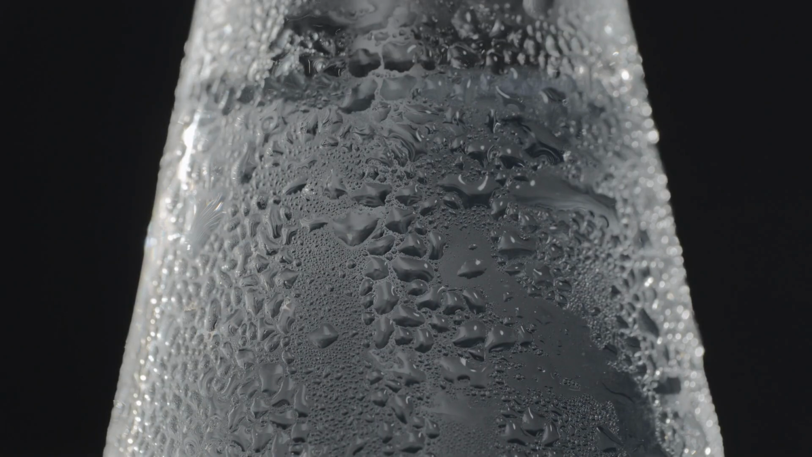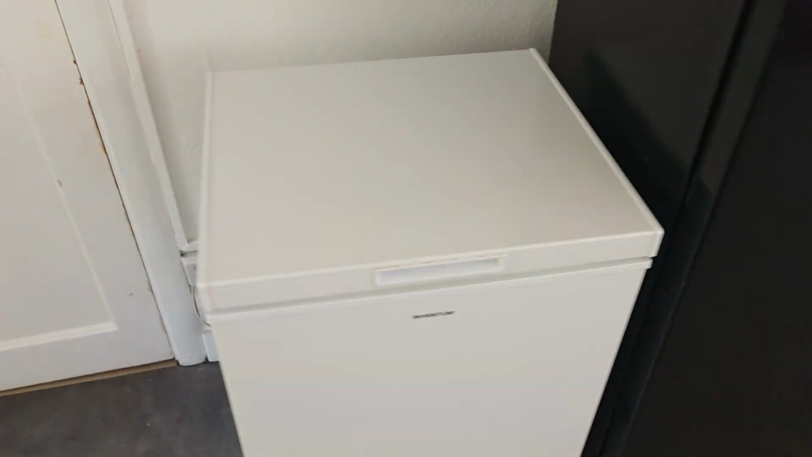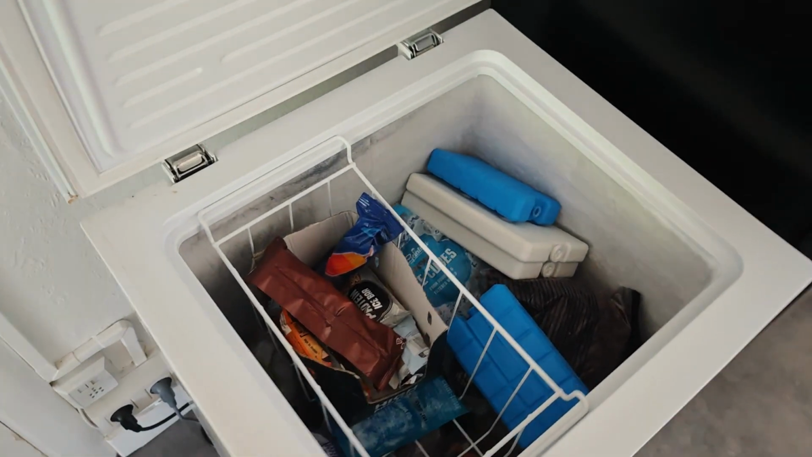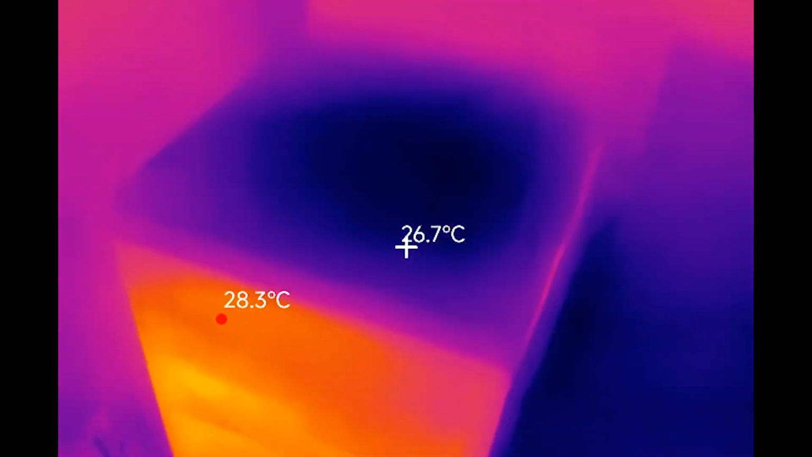The bottles warm up and they produce a surprising amount of condensation. Seriously, so much water appears on the outside of closed bottles. So catch that water with a tray or towels and be extremely careful around the electrical fan. Freezing the bottles also consumes electricity and the freezer releases heat while doing it. But if you freeze them during the cooler night, that heat is much less annoying than during the hottest part of the afternoon.